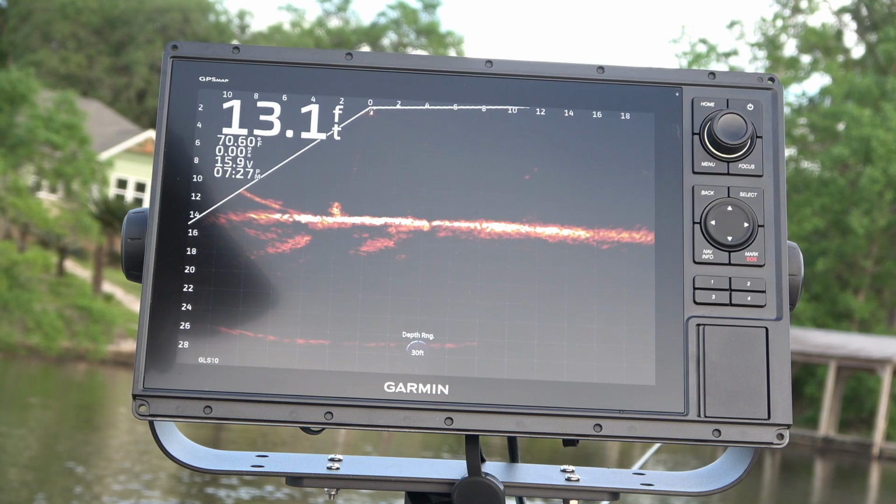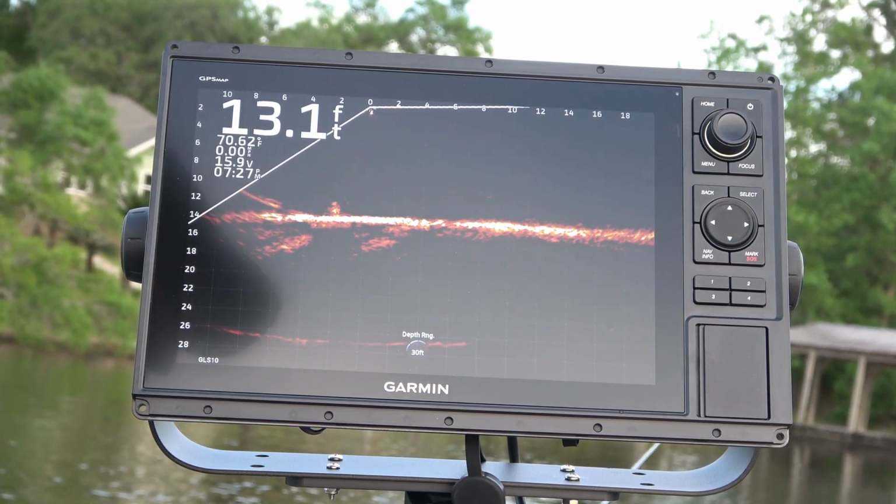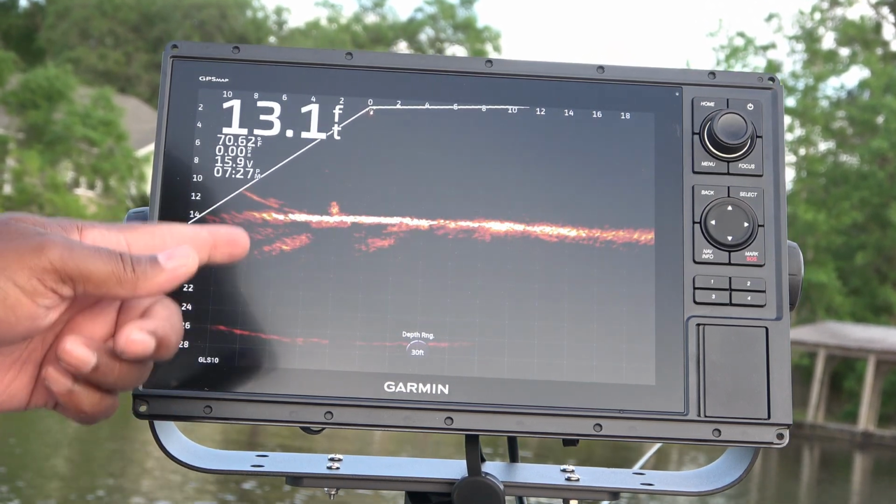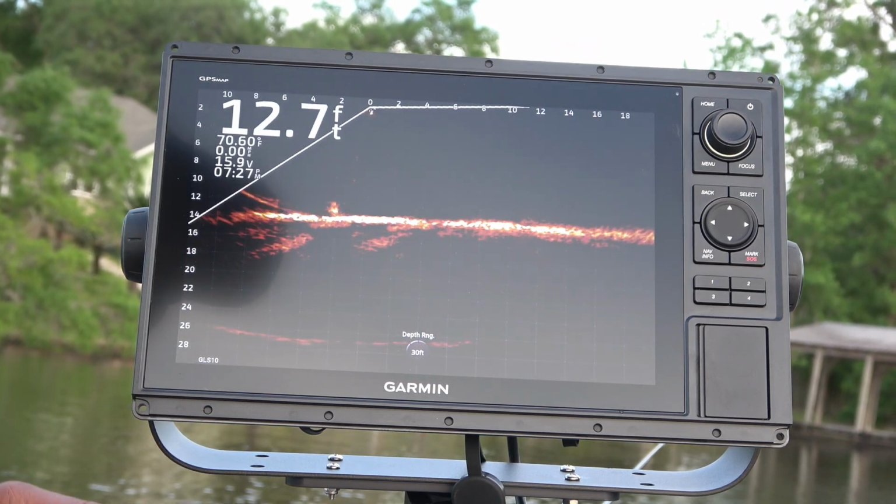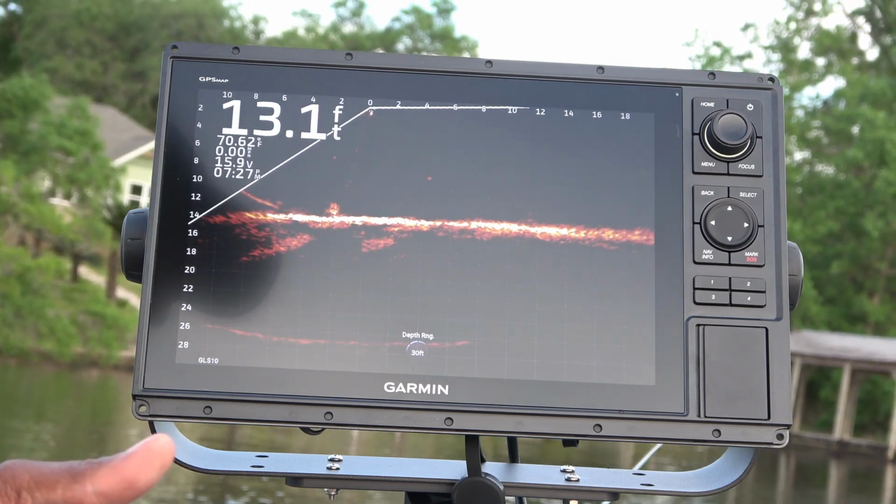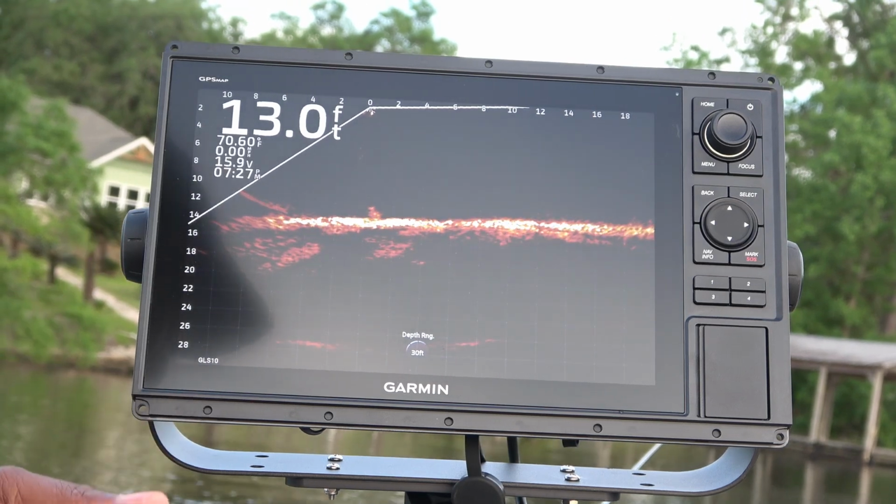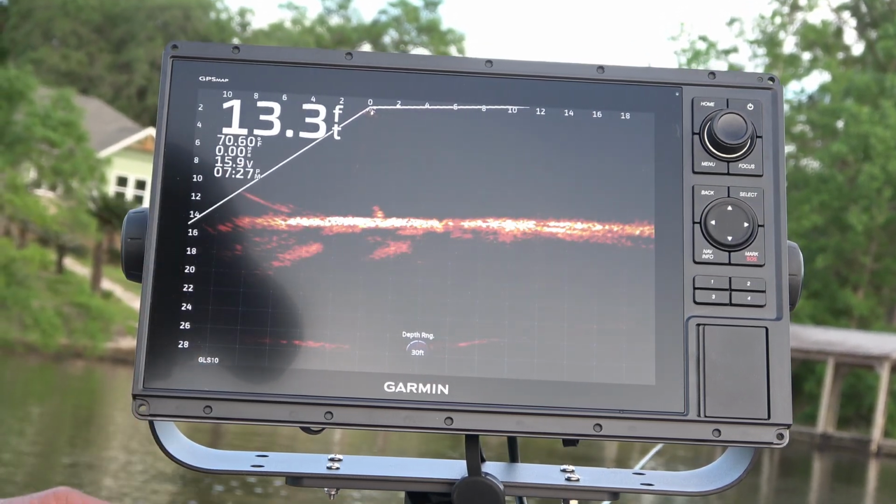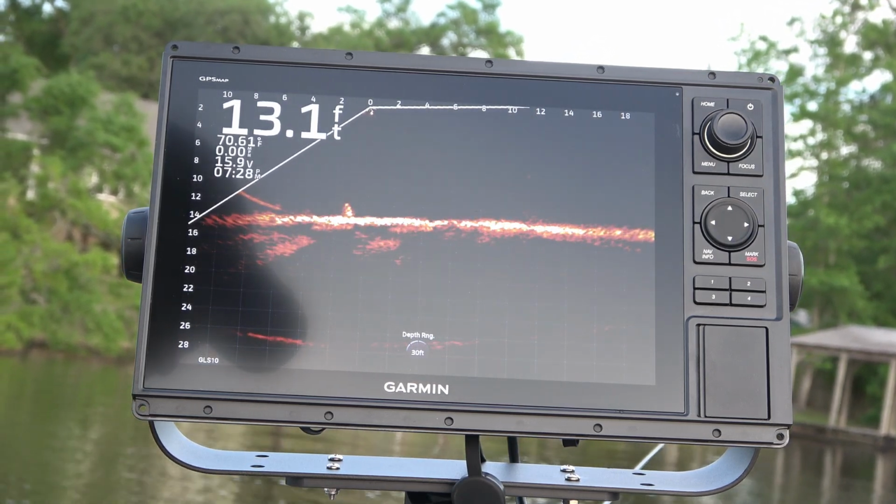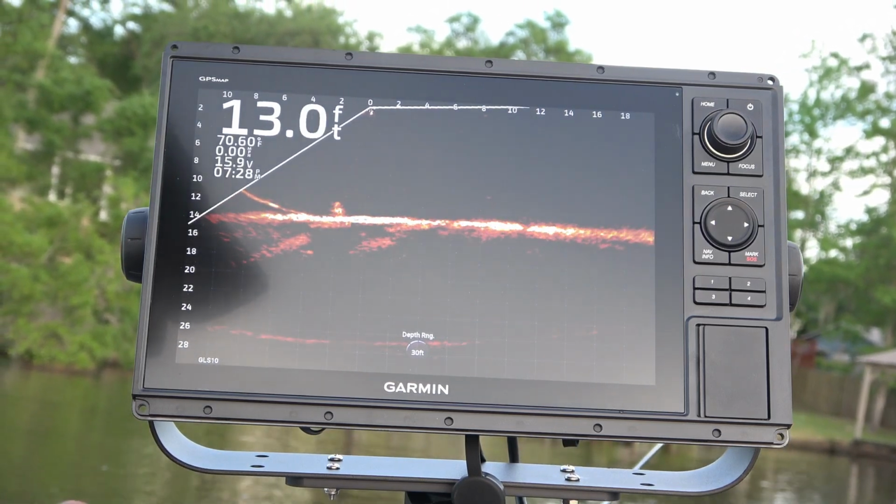Another thing I don't like about the unit is, I noticed this the first time I put the unit in, I have a switch under the floor that I turn my power on and off when I'm not using the boat. Whenever I turn that power on, this unit comes on. The Garmin 93 SV Plus, the unit that I have, doesn't do that. No matter how much power I plug to it, it doesn't come on until I press that power button. So that's something that I'm not a great fan of, that automatic power turning this unit on.